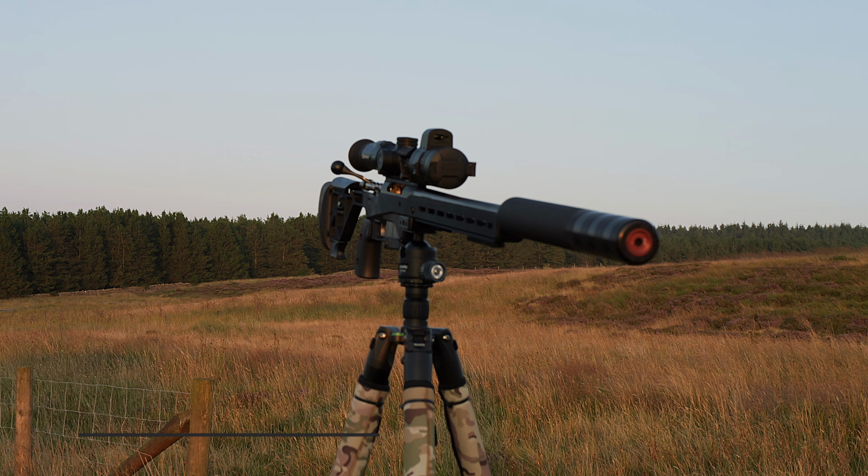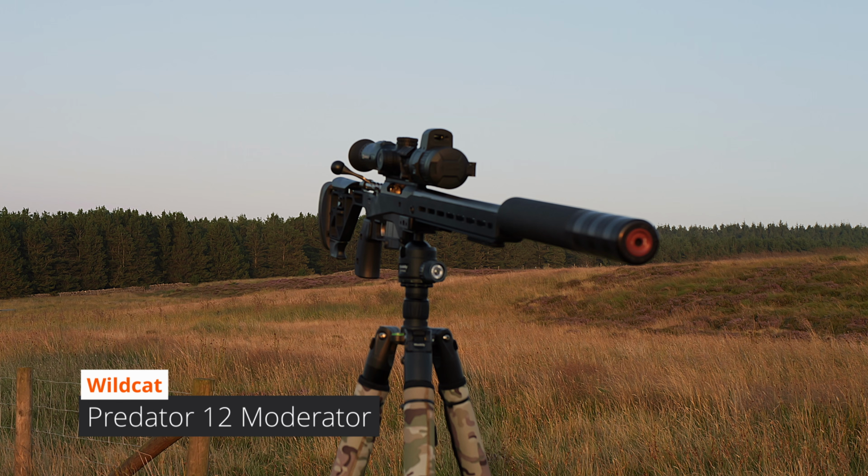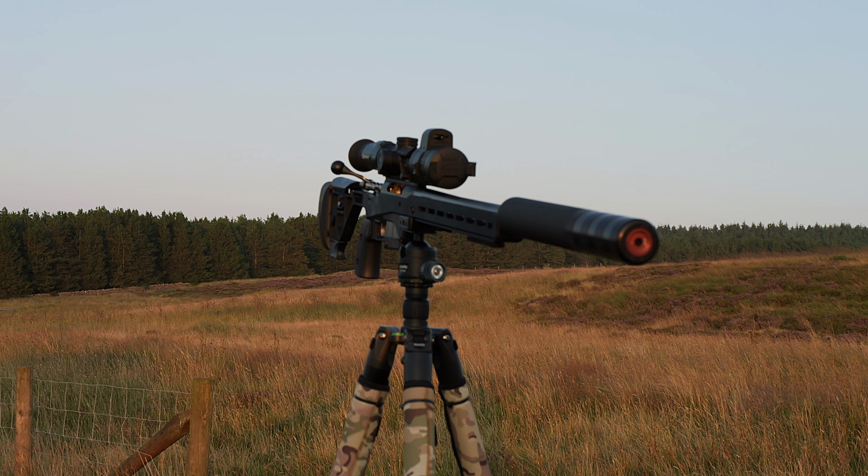On the end of the barrel, we've got the Wildcat Predator 12. That's the biggest moderator they do. And I'd just like to say a thank you to Dave at Bradford Stalker, who actually measured everything up so the back plate would fit the barrel perfectly. And what a job he did. Anyhow, Wildcat sent this up for the next day, and as I'm sure you'll agree, it looks absolutely fantastic on the rifle, and the sound suppression on it is second to none. Really great.